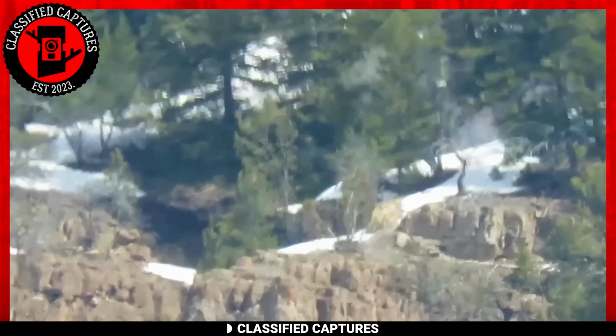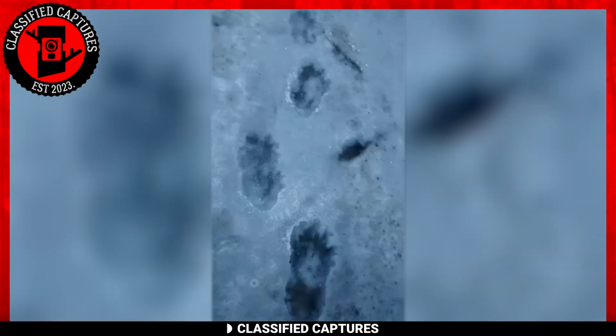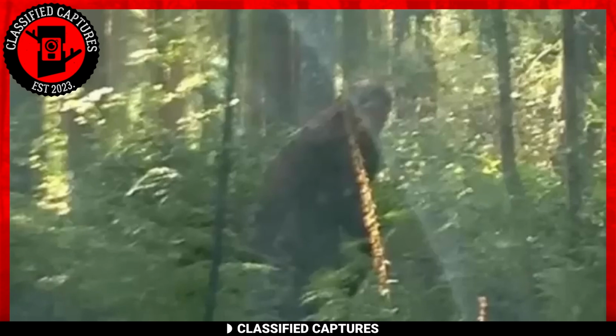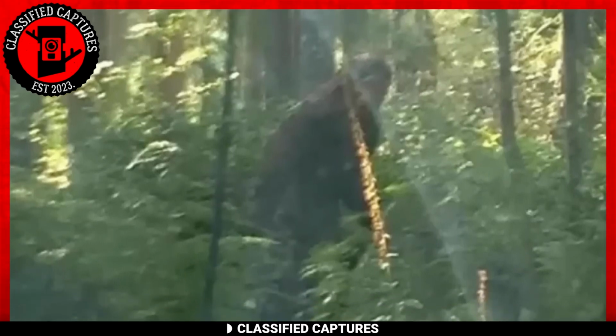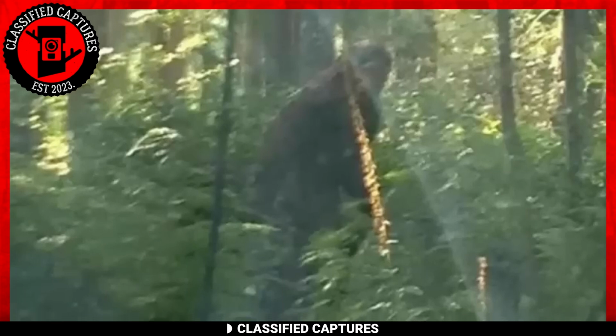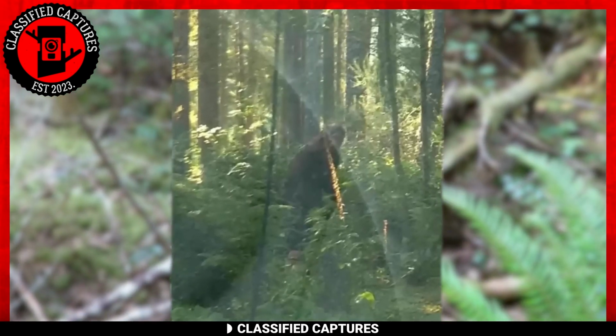He went back again when it started snowing and found these footprints. These were found 10 miles from the Canadian border, which should tell you how dedicated the man was to finding Bigfoot. These discoveries suggest that Bigfoot is more mobile than we once believed, unless, of course, there are multiple creatures roaming the Washington area. What do you think, though? A profound find or a questionable one?